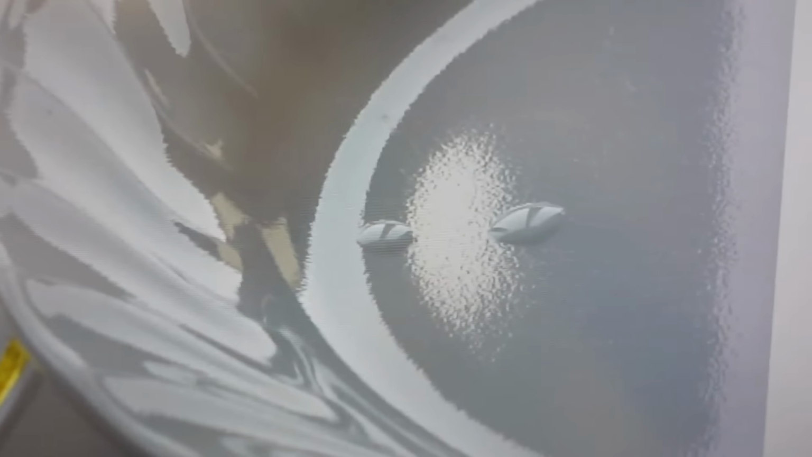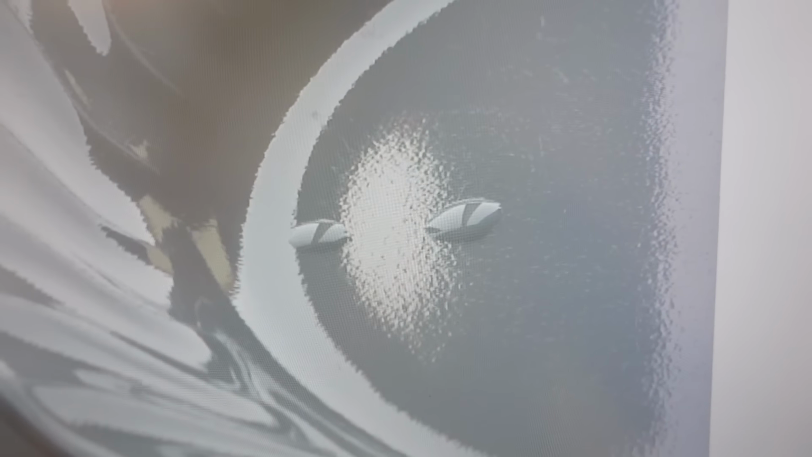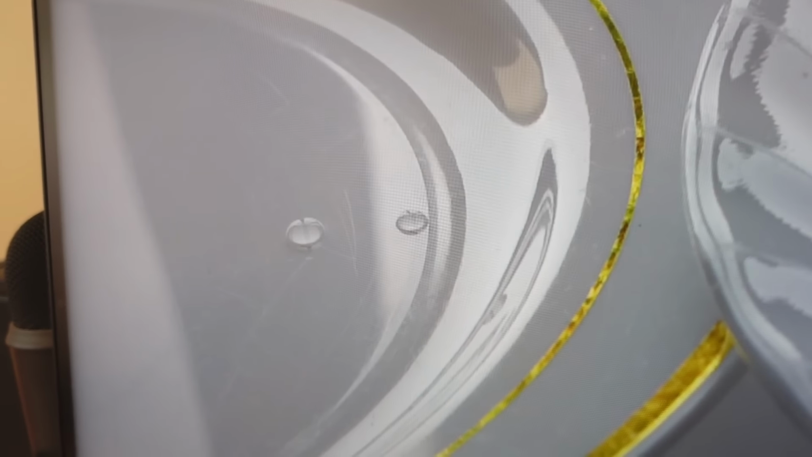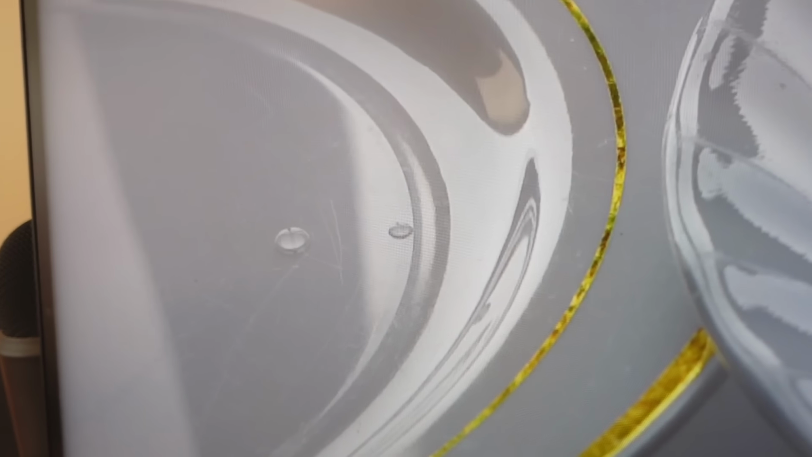And then as the water evaporates, the drop on the ceramic just kind of flattens out, whereas on the plastic, the drop actually shrinks in size, so it always has a smaller surface area than the drops on the ceramic do. So the drops on the ceramic are bigger and warmer, and that's why they evaporate twice as fast.